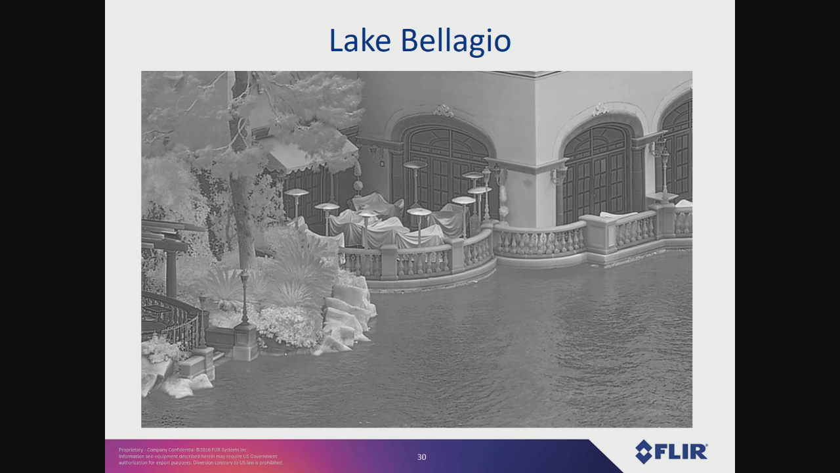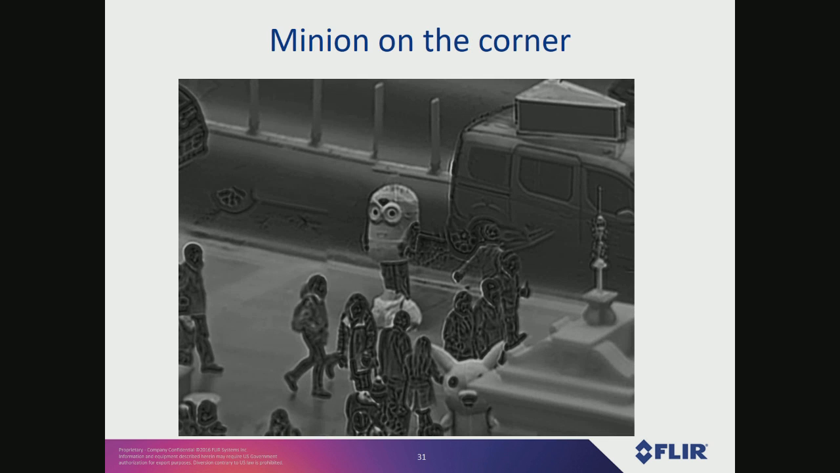You can see there's a restaurant there with some space heaters. Kind of a cool looking shot down there. By the way, I'm using a black hot palette. That seems to look the best. So black is hot and white is cold, so it's an inverted thermal image. I've tried color palettes on these, and they only work in certain cases. The rainbow palette looks pretty good on a mission, but if I put a color palette on this, it's just a huge mess. There's just too much high spatial frequency content to make it work.